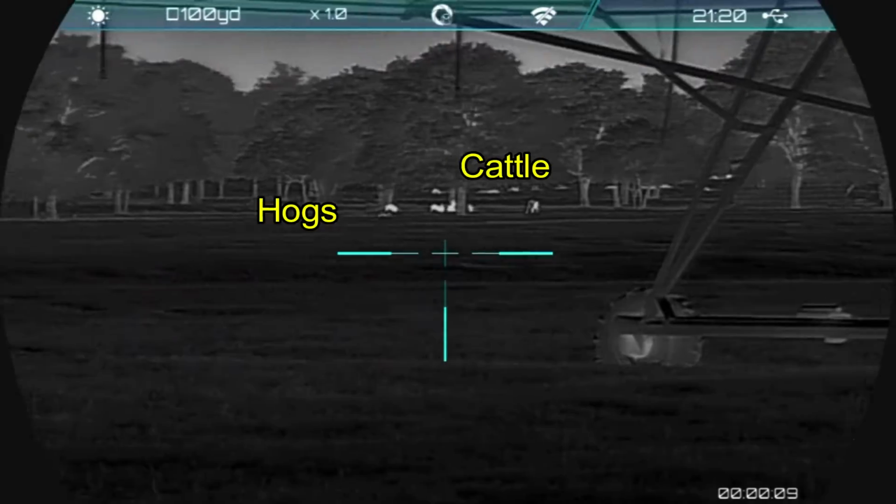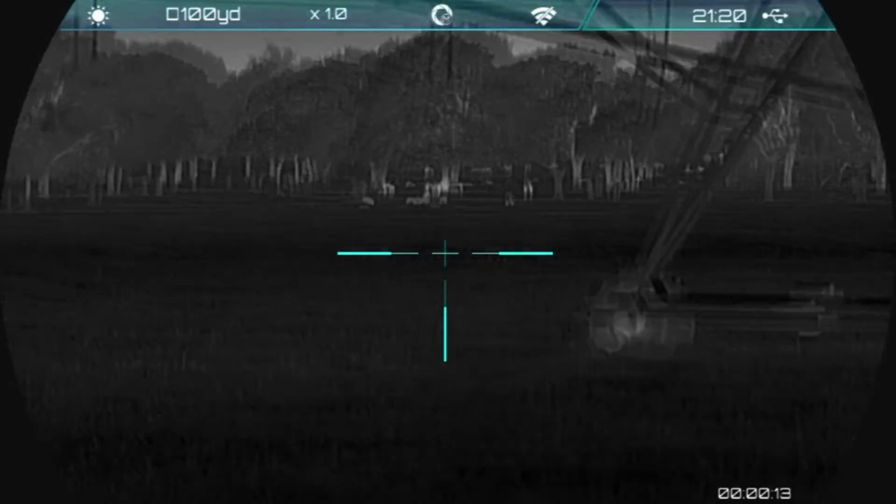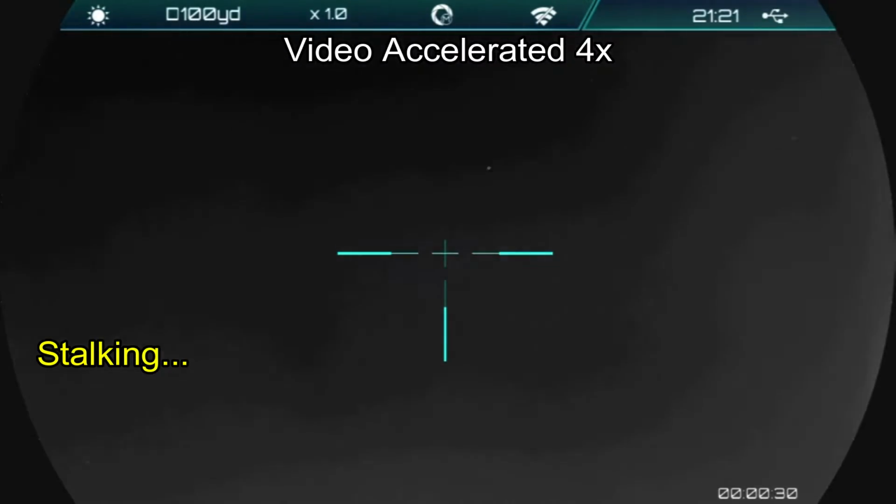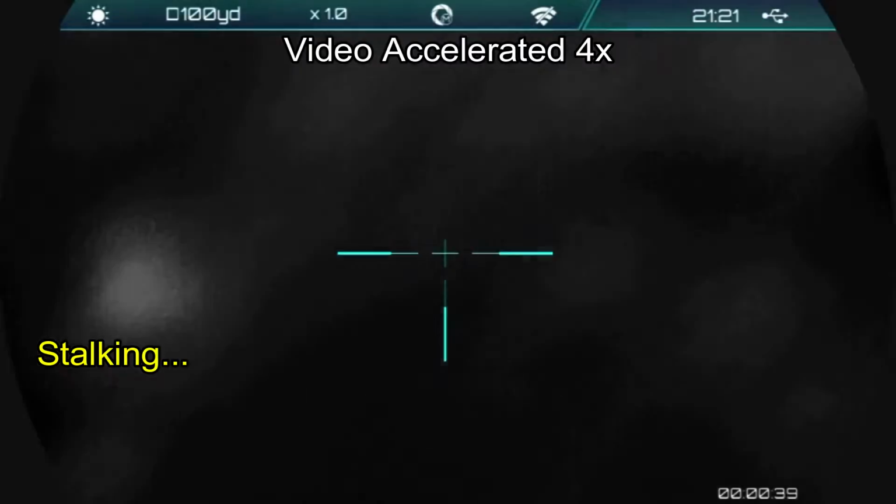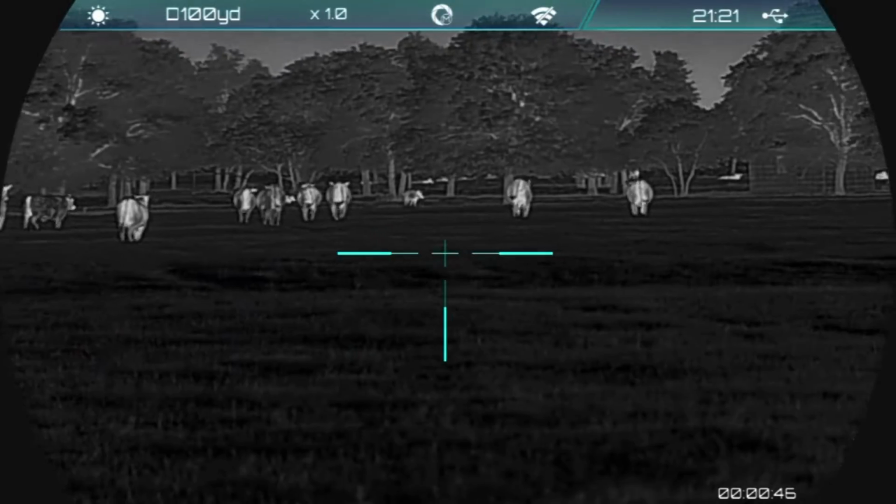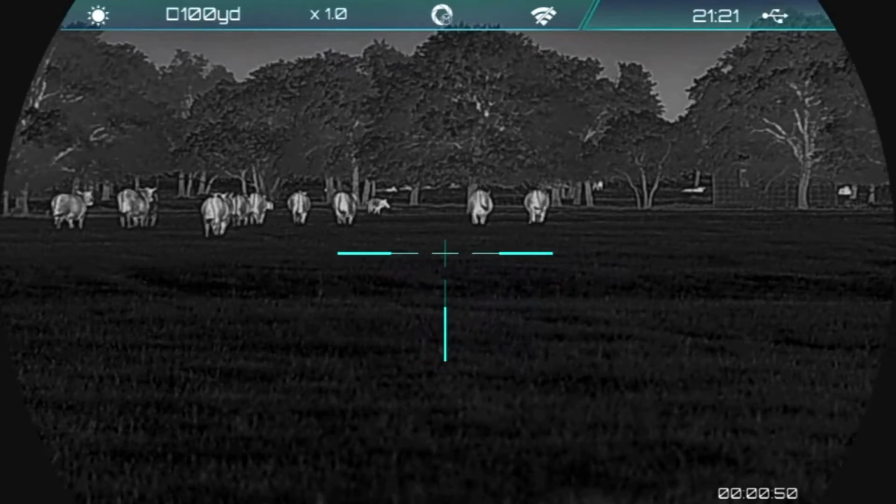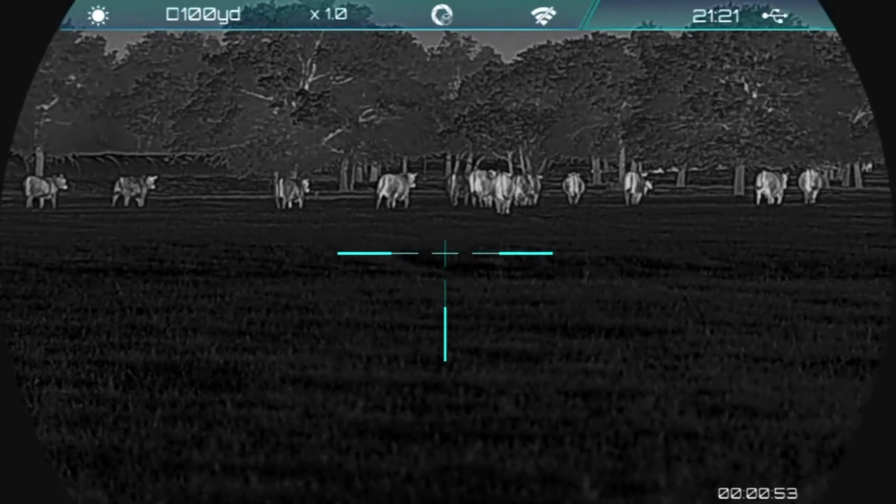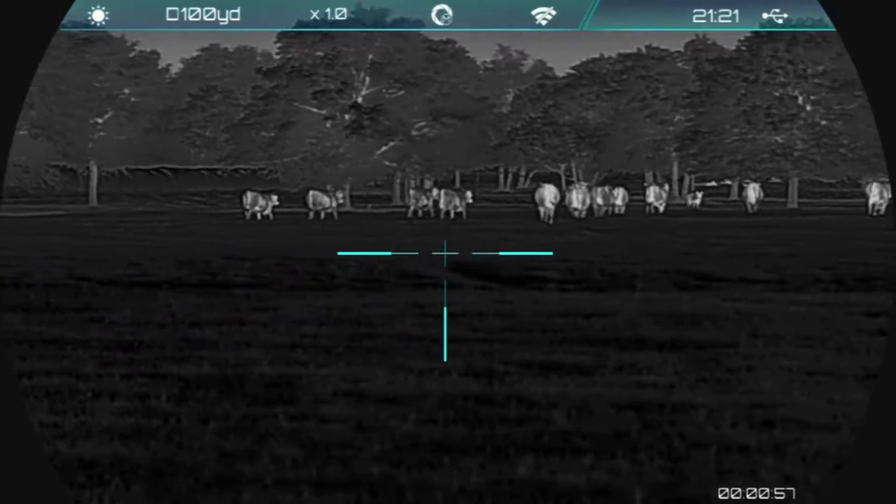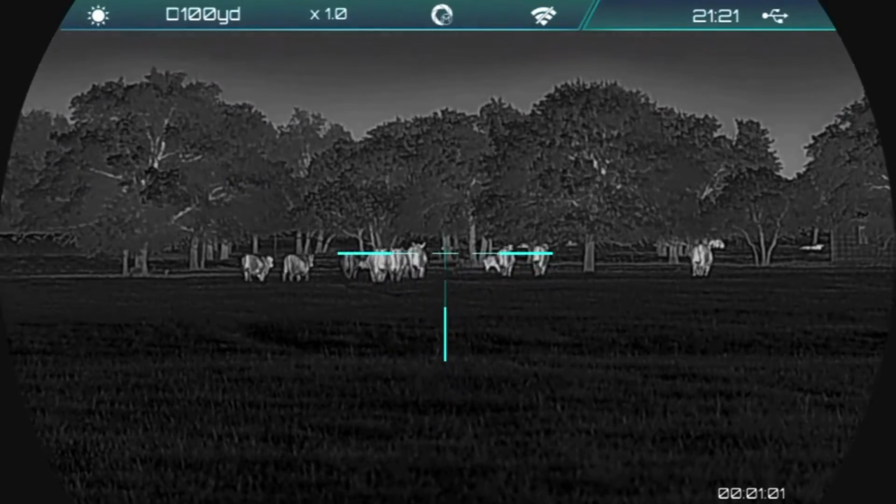We're under the pivot system at this point. There are the hogs with more cattle behind them in the distance, so we don't have a shot from here. So we're trying to work our way to a better angle, but the cattle are beating us in the process. Headed right towards the hogs. Cattle running right to them. Well, not only do they run right to them, but they end up running right by their position, scaring the hogs off in the process. And there's absolutely nothing we can do about it.